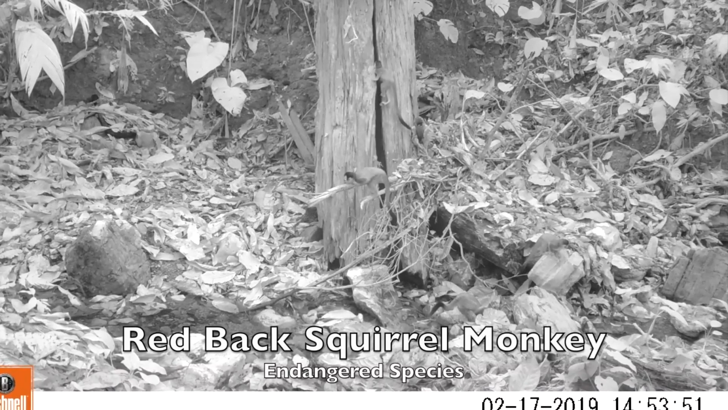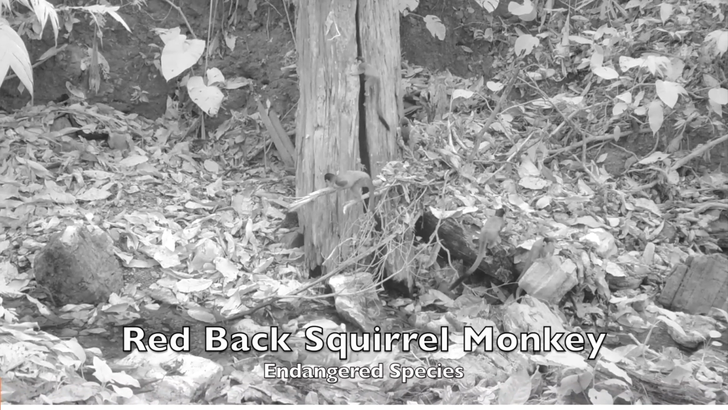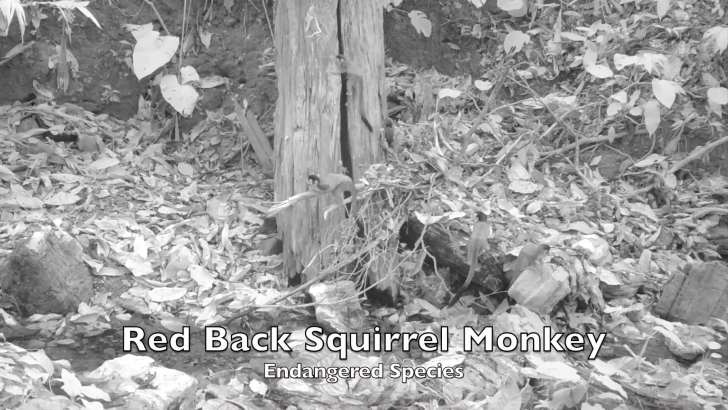Got some red-backed squirrel monkeys down resting by the creek and having a drink. It's an endangered species.